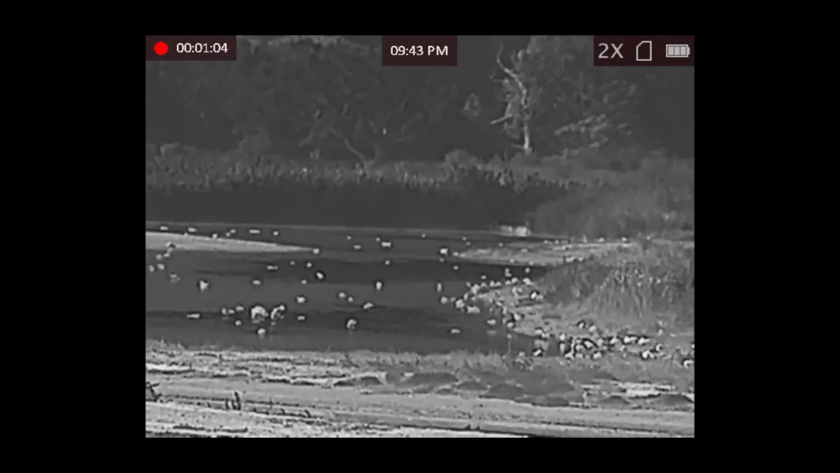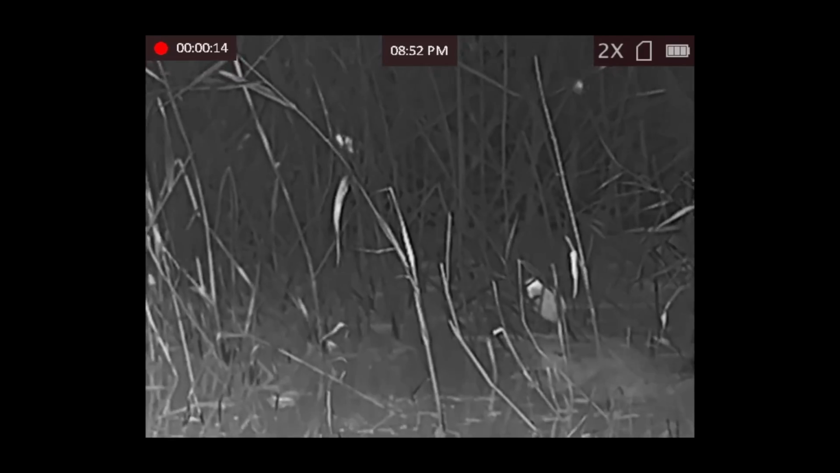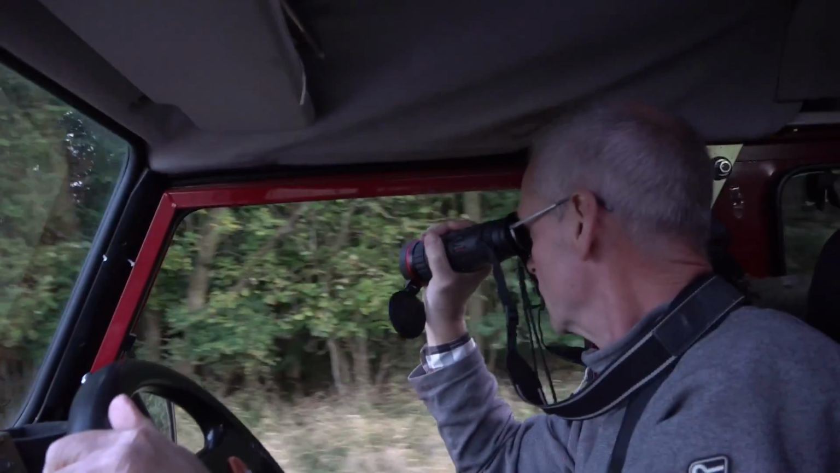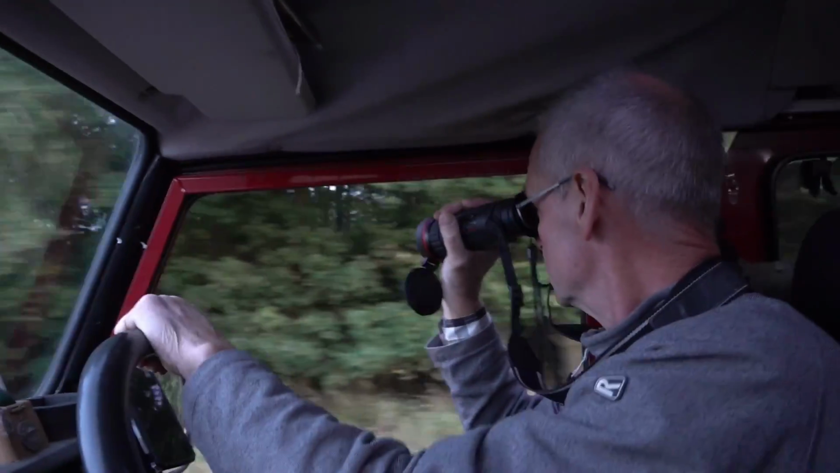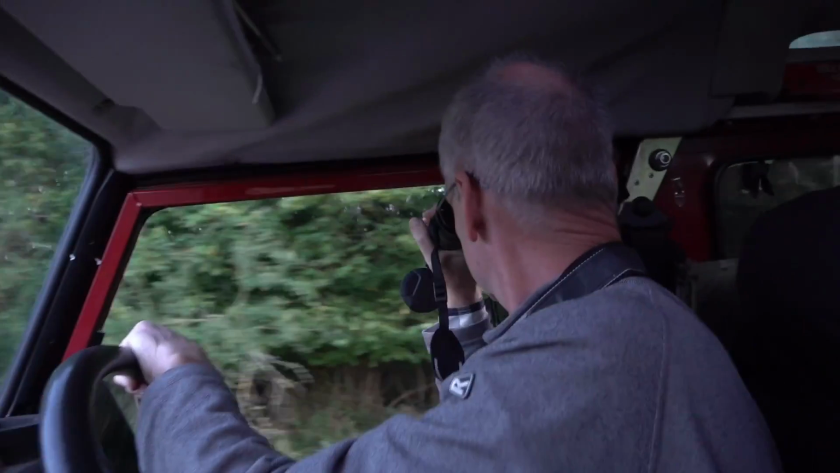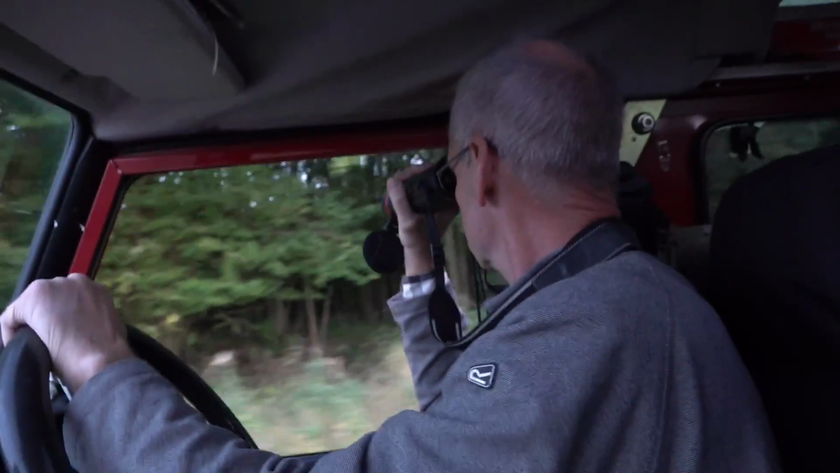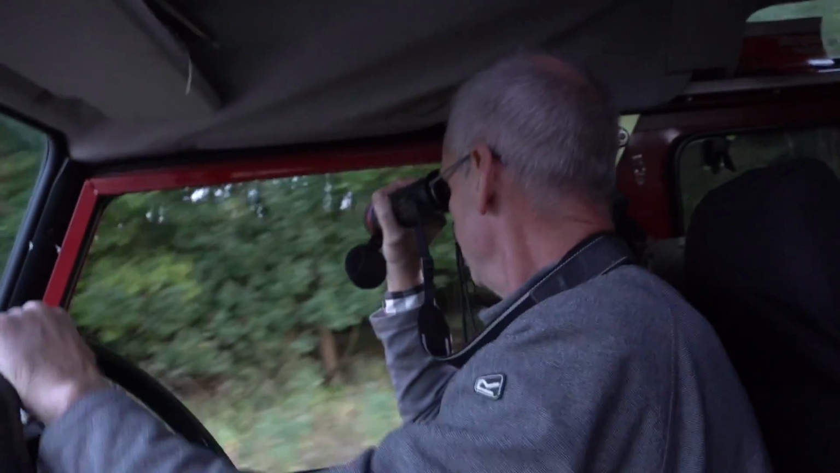He even took it to a nature reserve and spotted ducks, water voles and reed buntings. What really matters is the results on deer, so we're heading out with Nigel to try and cull a young fallow buck. Hare. Gone, but there's a hare. It's very clear on the outline of the trees now I've focused it.